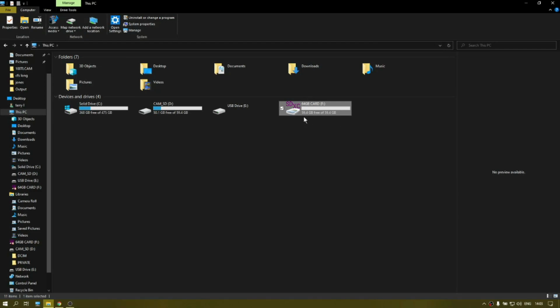and it's coming up at 59.4 gigs because they never come up at the true value. But that's a pretty decent sized card. So I'm now going to take this card out of my computer, put it into my camera, and it will say there's an error and it needs formatting.